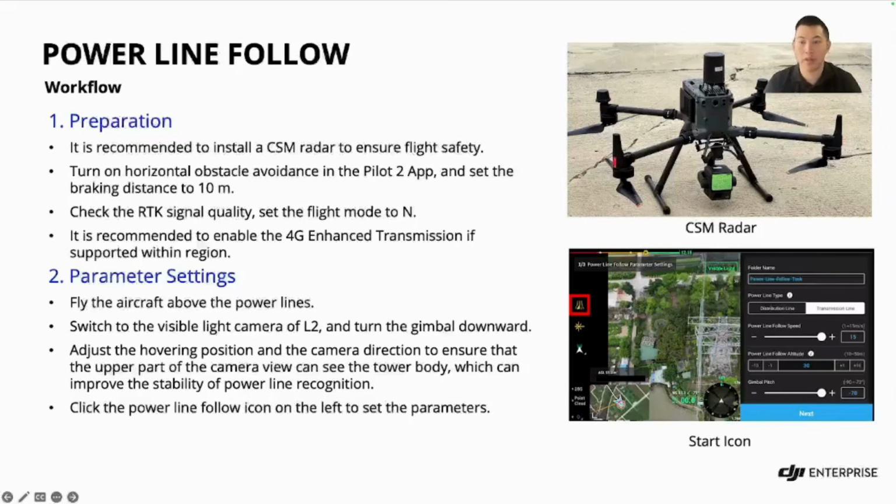Across all the models, we're going to want to enable the horizontal obstacle avoidance in the Pilot 2 app. We recommend about a 10 meter braking distance. We want to ensure that we have RTK signal, our flight mode is set to N, and if possible in your region or area, I would recommend enabling a 4G enhanced transmission if available.